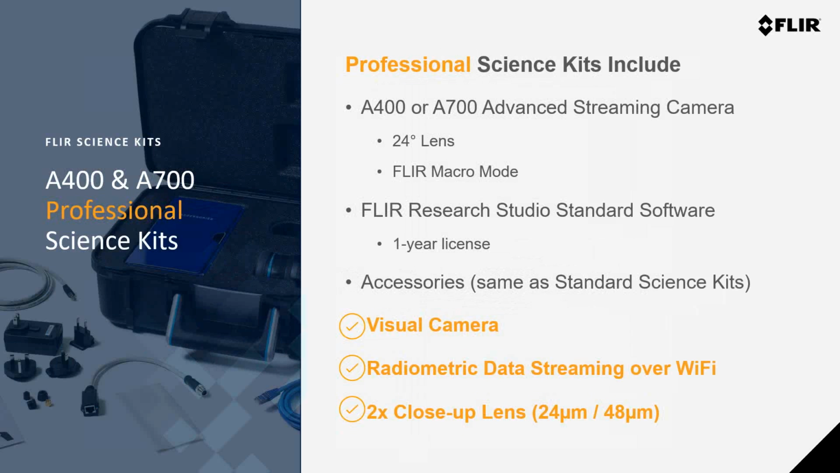And for the cameras in the standard kit, the visible camera and Wi-Fi capabilities do exist within the cameras. They're simply not enabled. So if you happen to purchase a standard science kit, you can always choose to enable those features at a later date. However, we've priced the professional packages at a point where it's really more advantageous to purchase the Pro kit versus upgrading to these options separately at a later time.